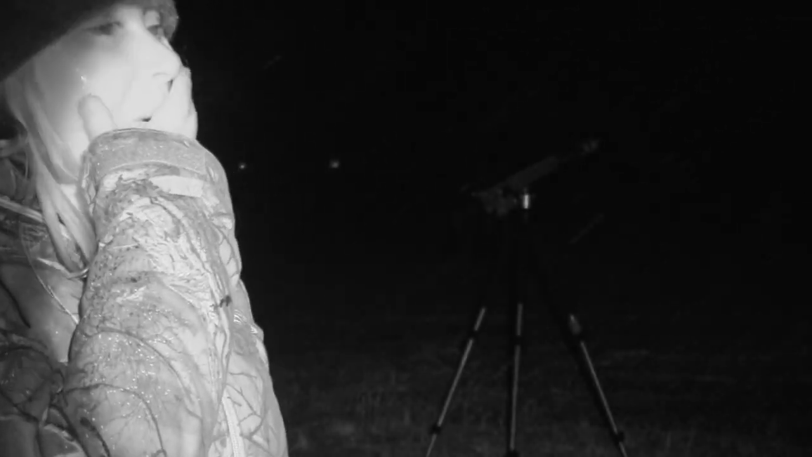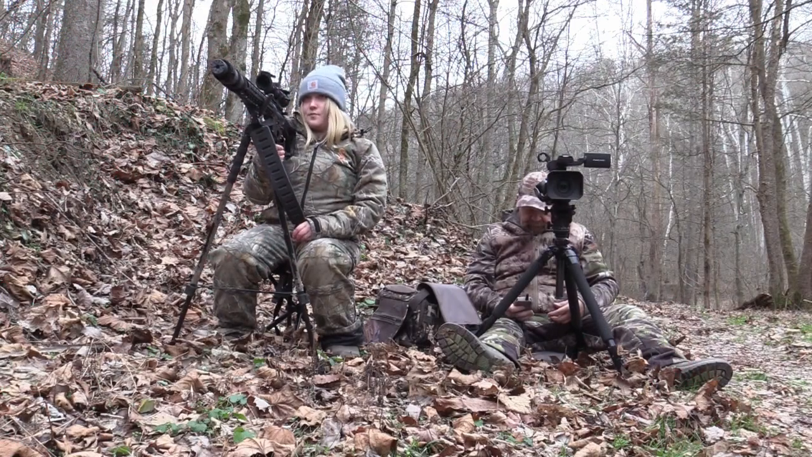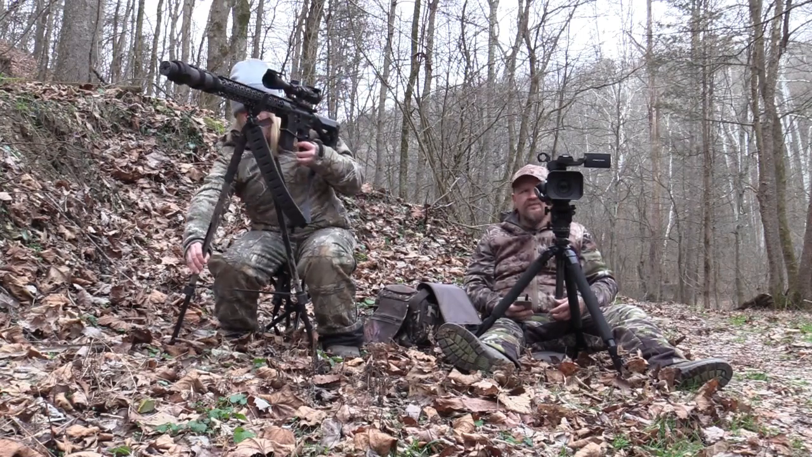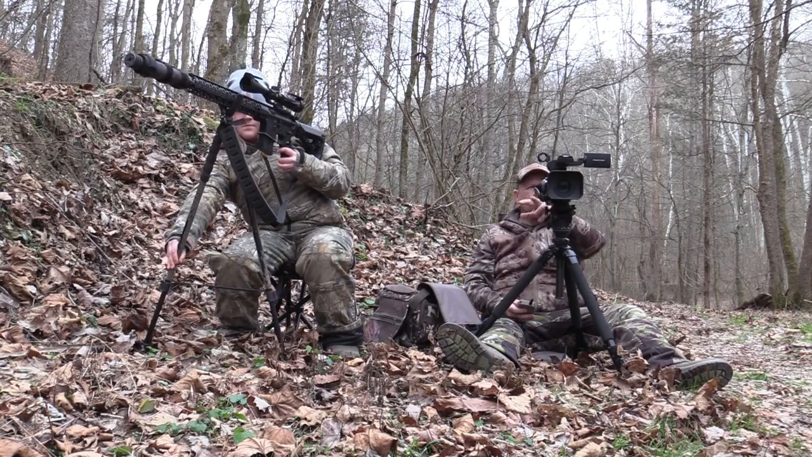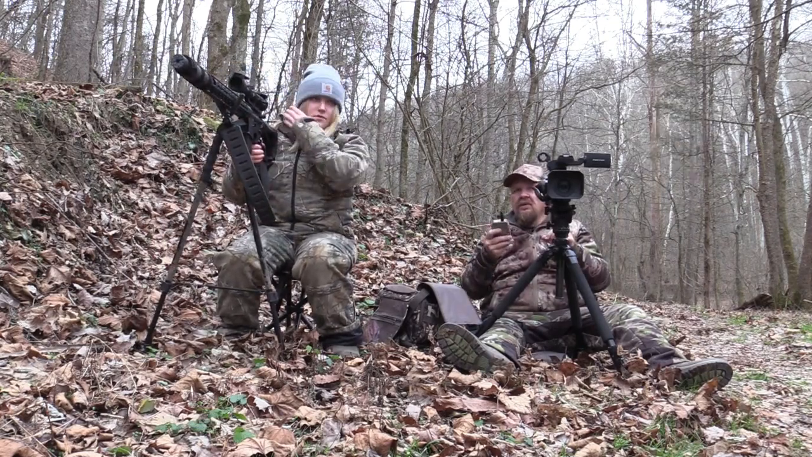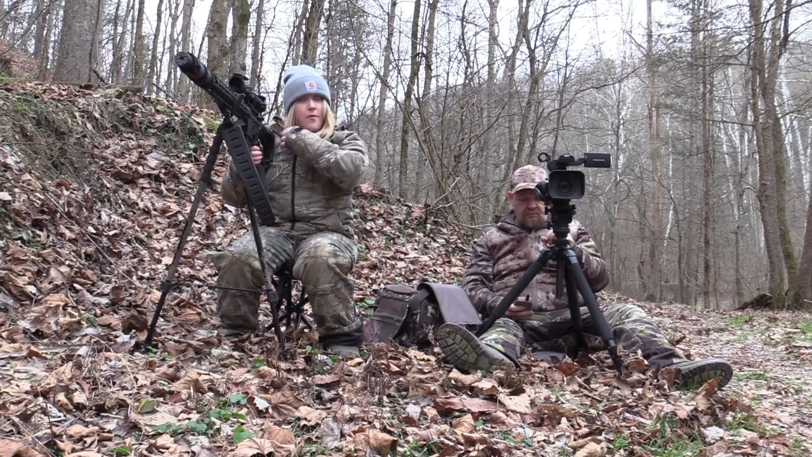It is Sunday, January 8th, I believe, and I just got my first coyote. Holy crap. Today started out just like any other day. We'd go out and do some day stands trying to get coyotes. We're into January now. We're hunting tight quarters here, so she's got the 300 Blackout.